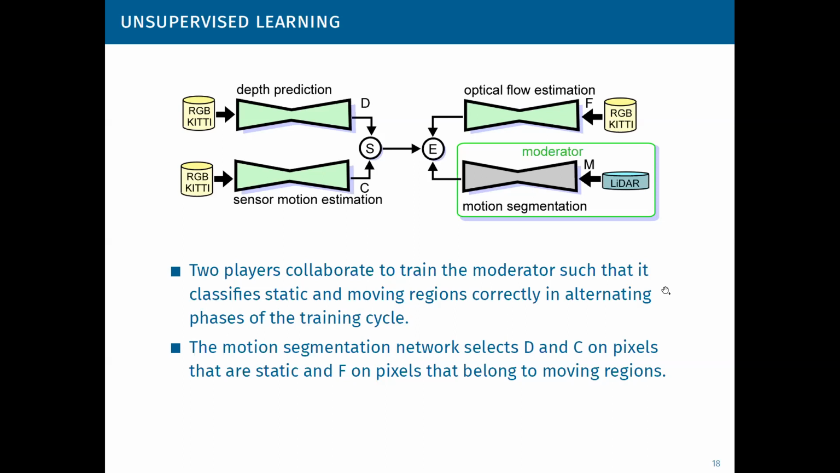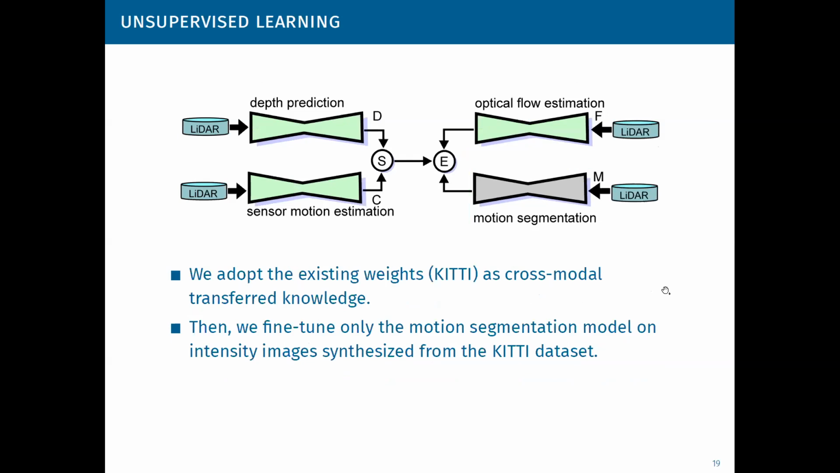We adapted the existing weights as cross-modal transfer knowledge, and then we only fine-tuned the motion segmentation model on intensity images synthesized from the KITTI dataset. In order to have a full coverage of the LiDAR's horizontal field of view, we trained 6 separate motion segmentation models, one for each 60-degree field of view. Each model was trained in an unsupervised way on 15,000 intensity images.